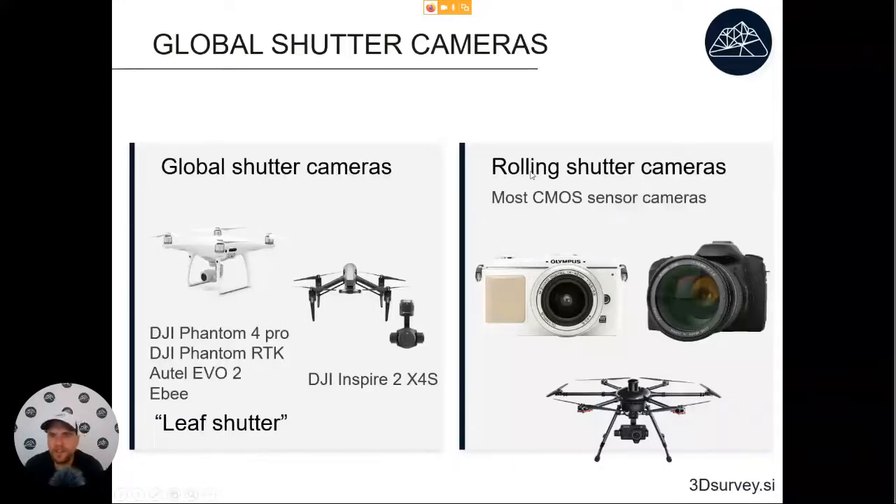On the other hand, most of the consumer cameras available have a rolling shutter. That's because of how the CMOS sensor they use is built. So a lot of very expensive, very big cameras that you would think will produce very accurate results will actually be less useful because of this rolling shutter effect.